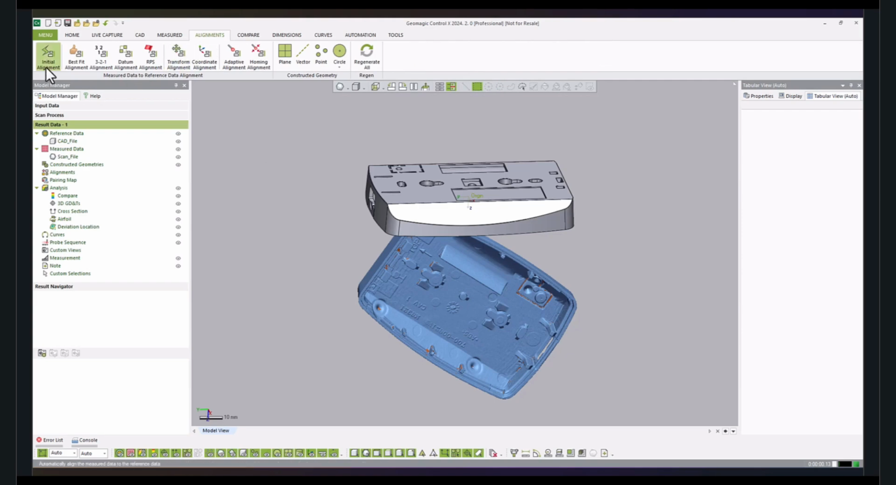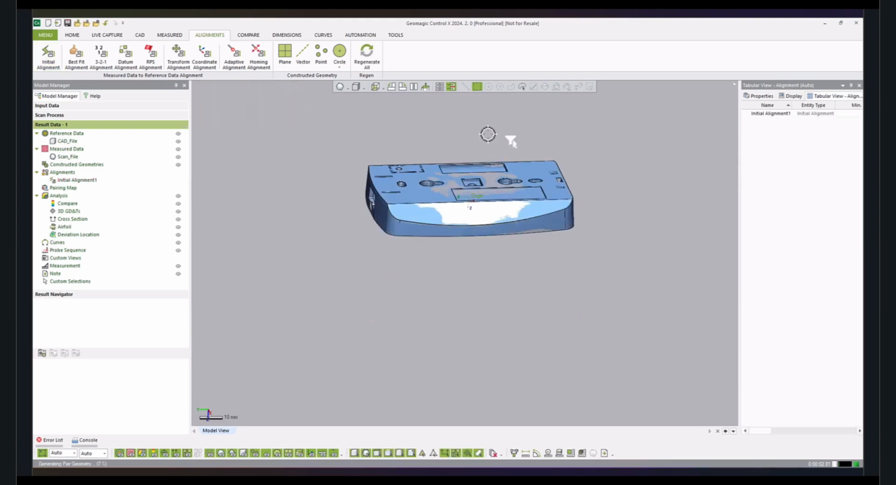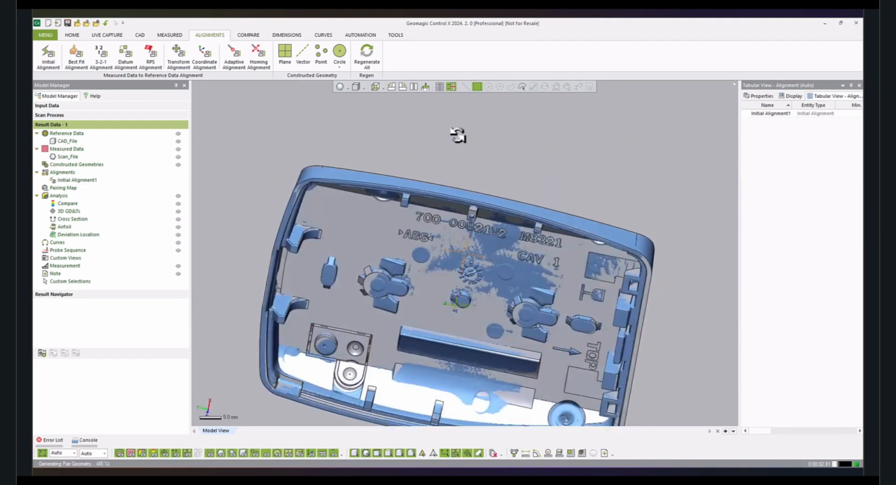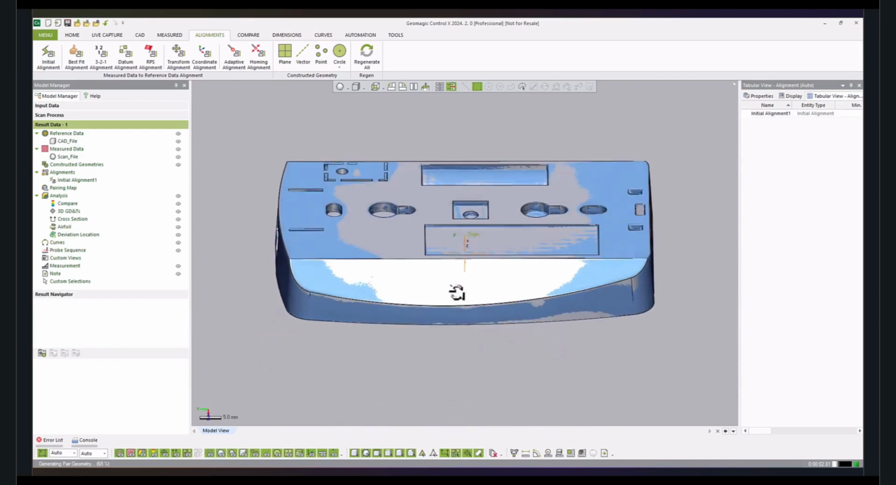So here, I'm going to perform an initial alignment, and this tool would select a few points on the scan data and automatically overlay it on top of the CAD file. I'm going with the quick option here, and you can see that right away the scan and CAD are overlaid on top of each other, and it moves exactly on top of the CAD. So this is the first step in moving the scan data as close as possible to the CAD data.